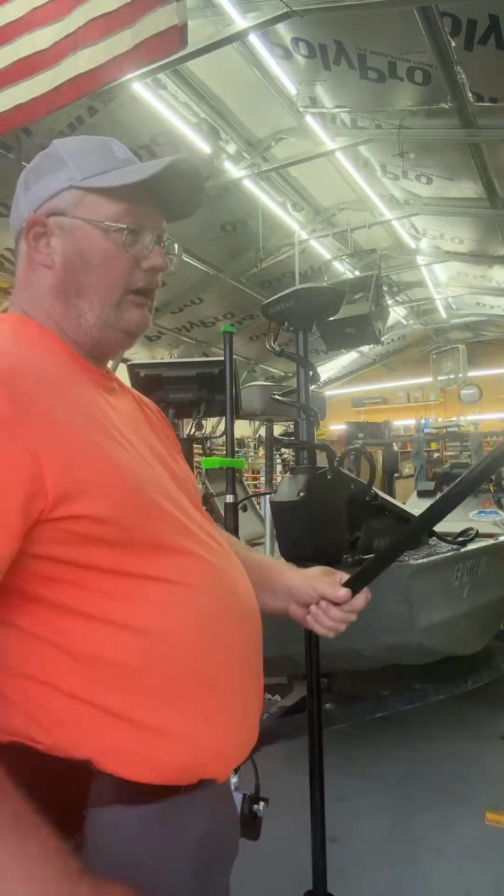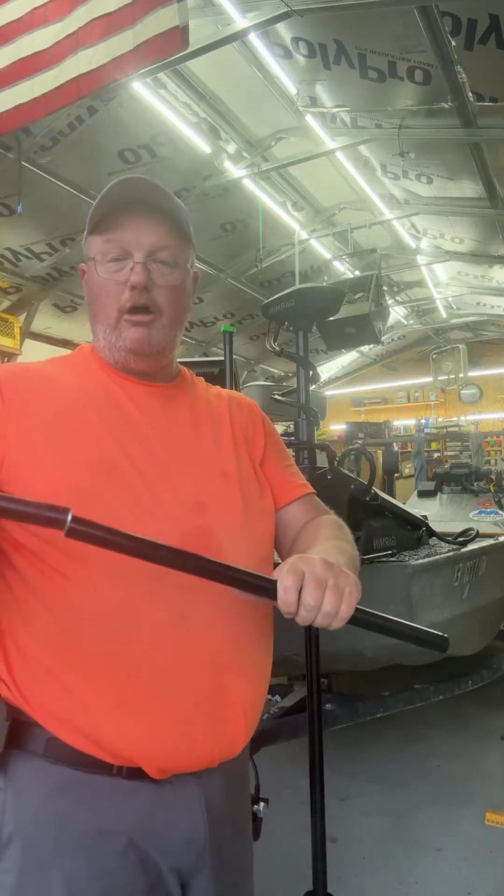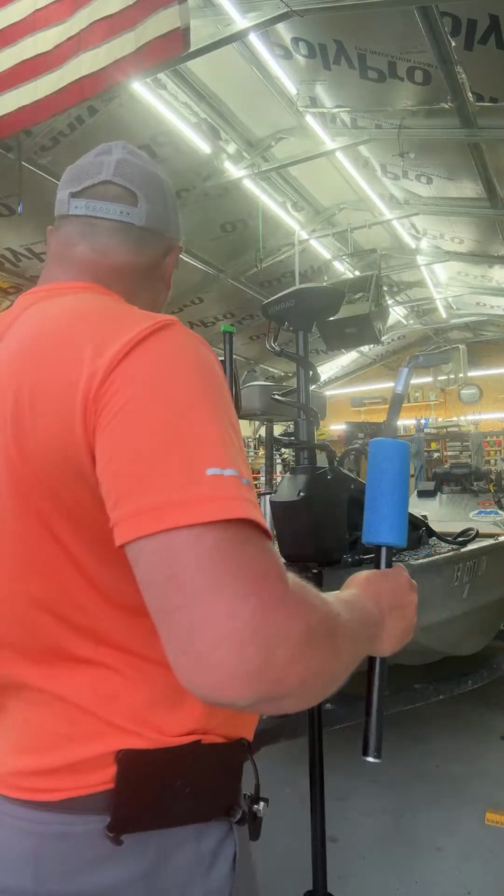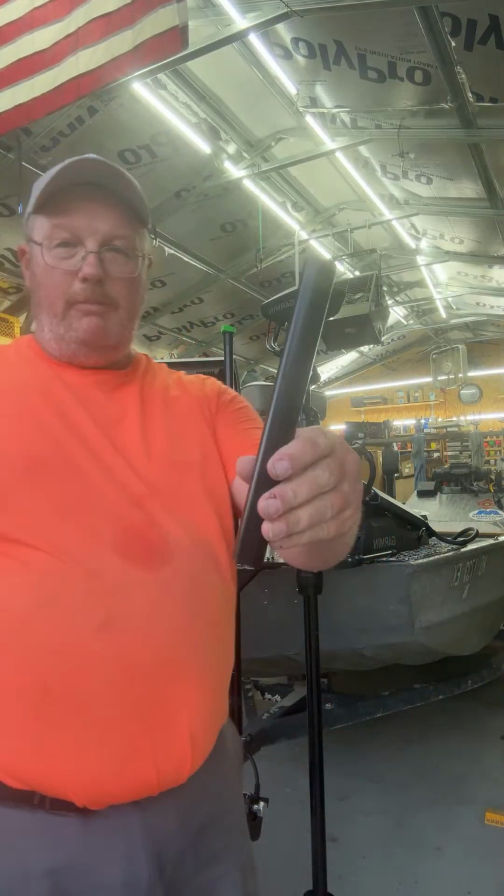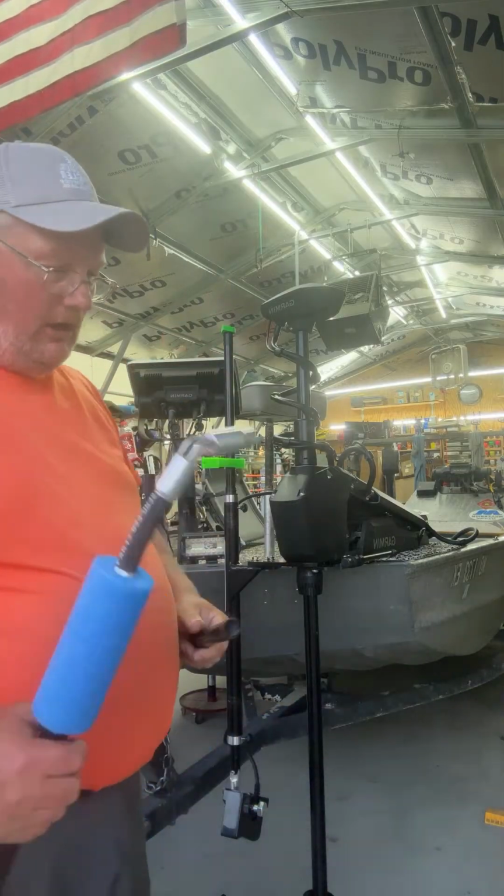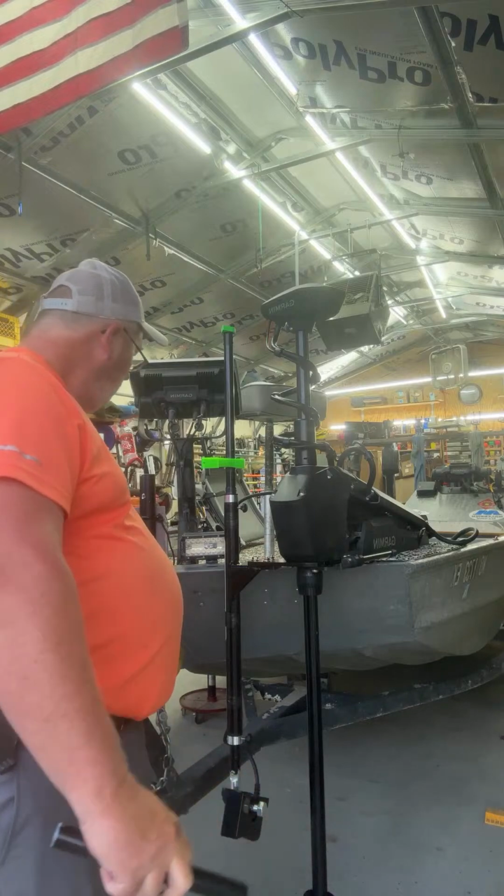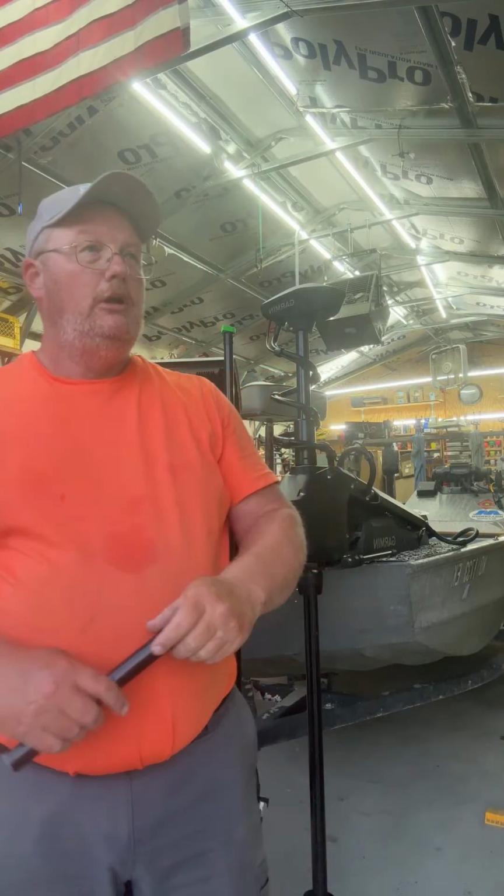So luckily, like I said, he may have made them that long, if it's long enough. And if you don't need that long, you cut it off. But yeah, I ended up cutting off about that much off of this, because that's how high it would have been. The other handle is a fixed handle, and even now, with cutting off this much, it's about right here when I'm standing up in the boat.